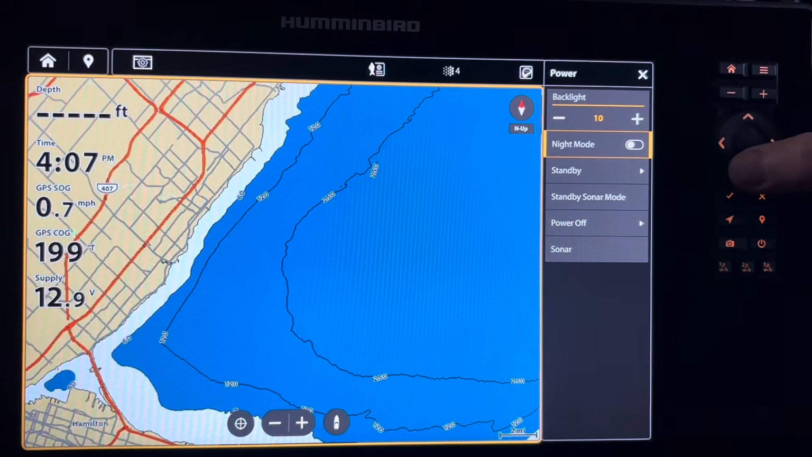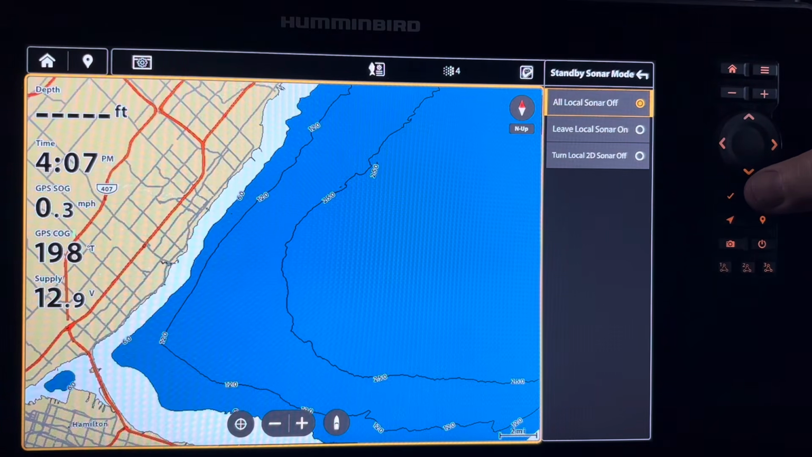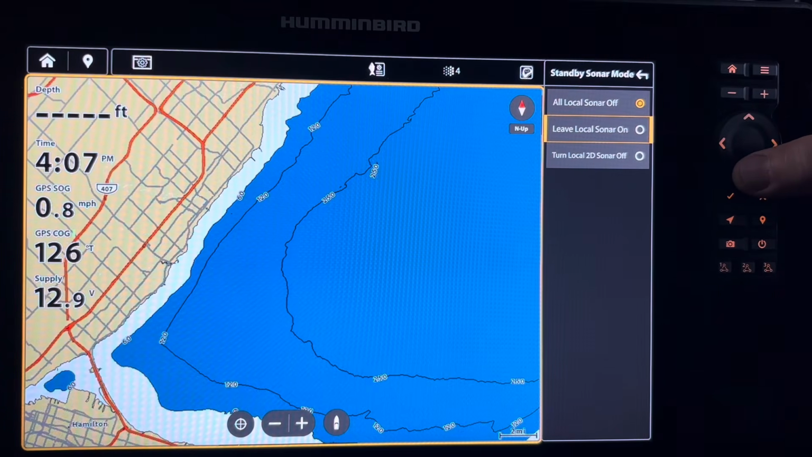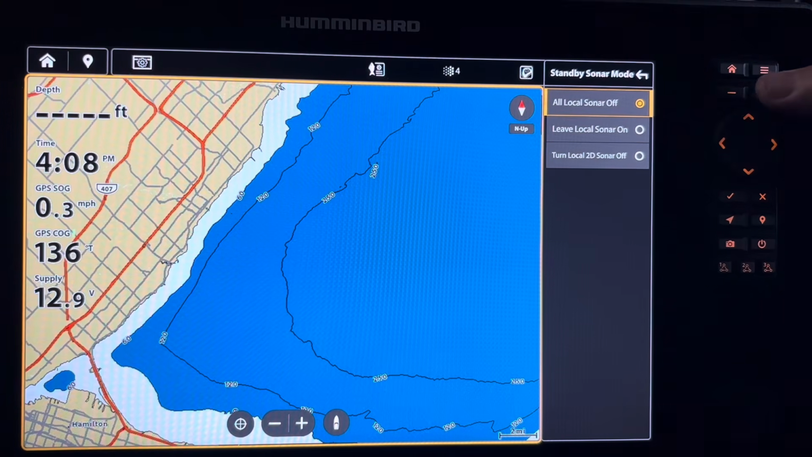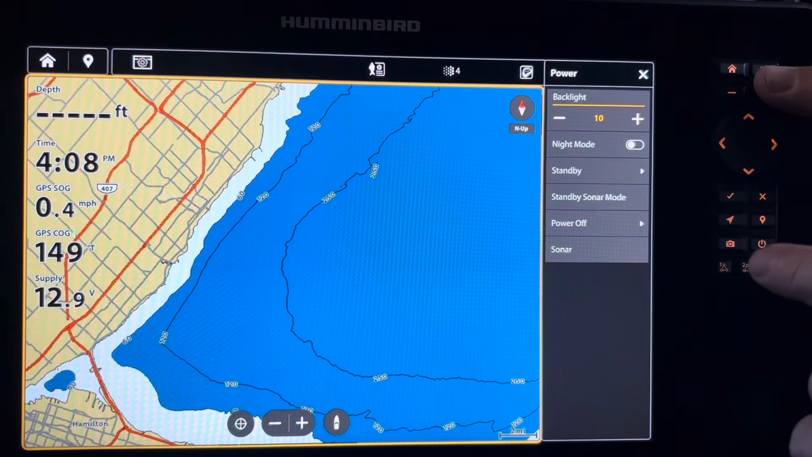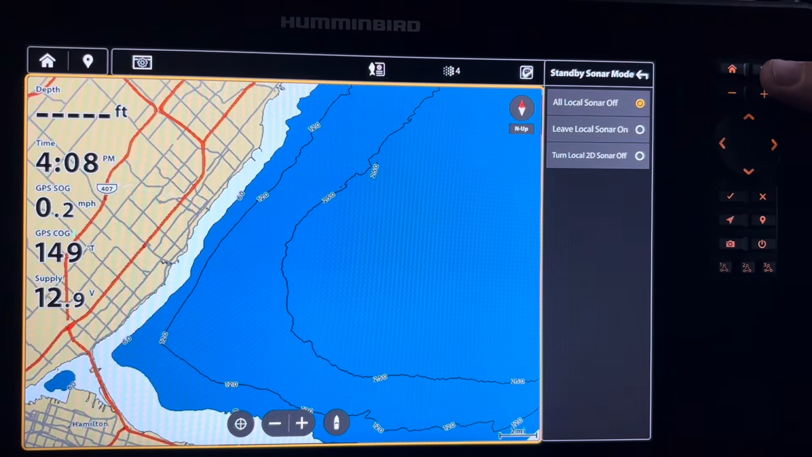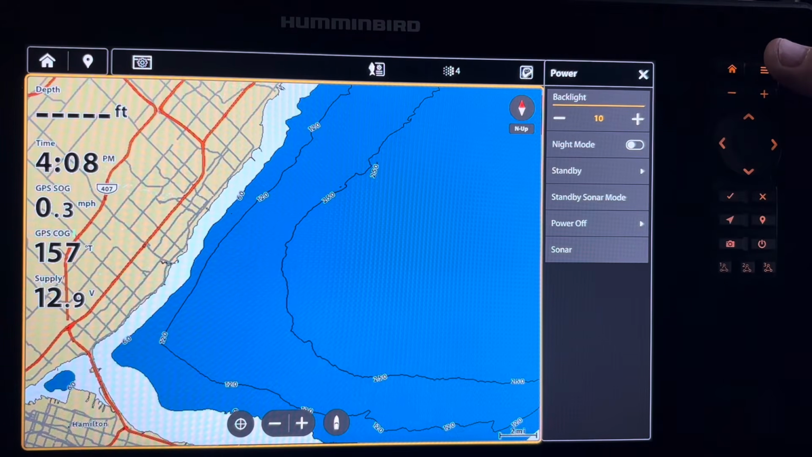There is a feature called standby sonar mode, and I personally haven't used it, but let's take a quick look at it. If I hit the check mark, it says all local sonar off. I could go down and leave local sonar on, or I could turn local 2D sonar off. But as I say, I haven't really used that feature, so we'll just move on to the next. Before we completely leave it, if I want to use the touchscreen, I can just hit standby sonar mode. And if I want to go back, you can see there's a reverse arrow, and I can hit it and I come back to the screen.